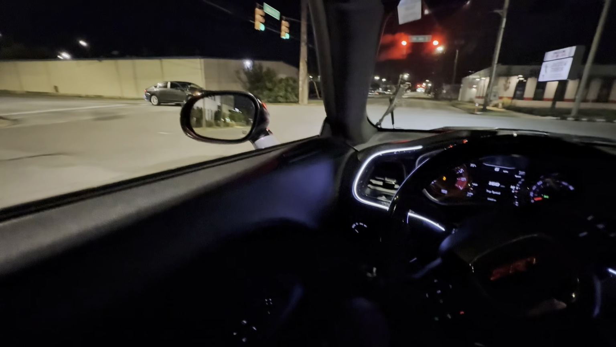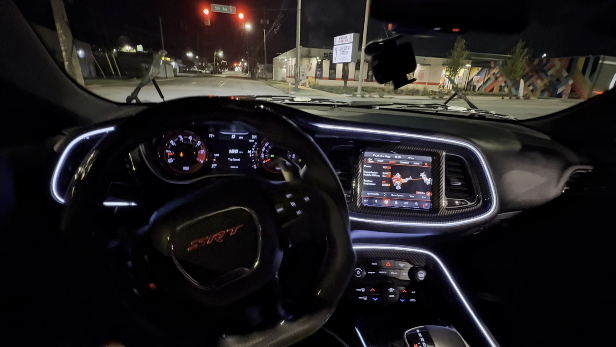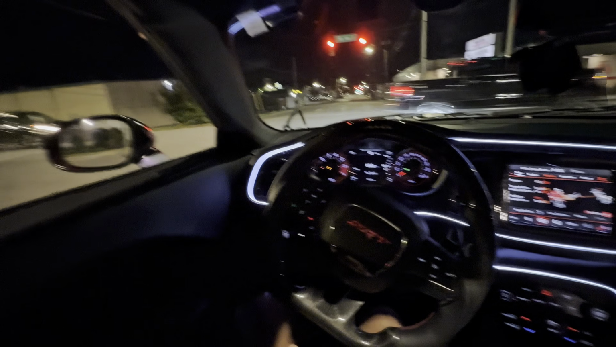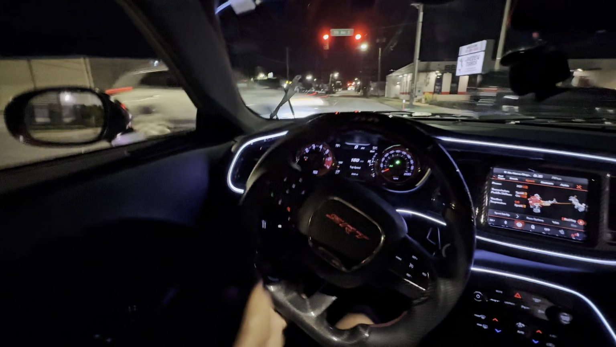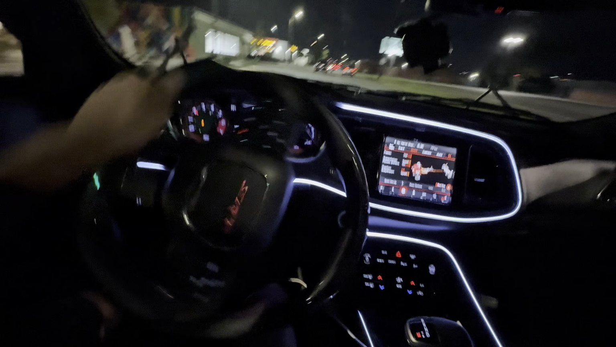This also where you gotta watch out for the police, cause they be hiding over here, even though we don't come over here for real no more. Oh, I almost got T-boned. I'm not paying attention.